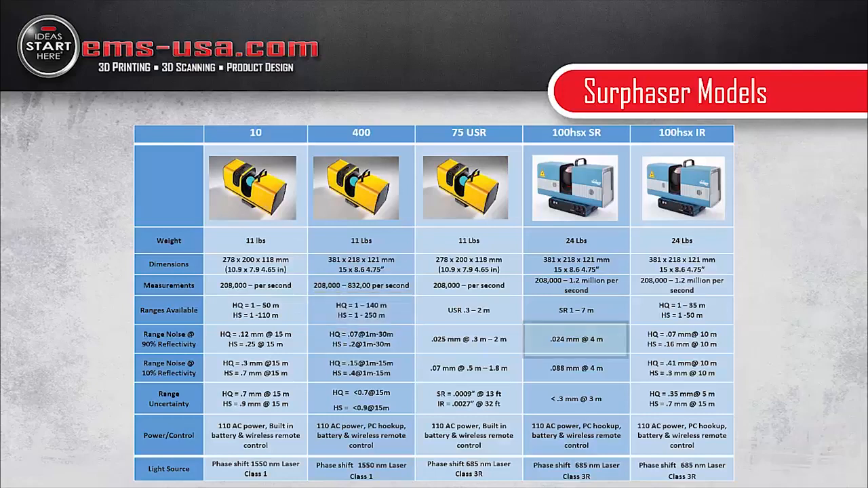And the key thing back to the 100 series and even the 75 is, if you look at the accuracy, there is nothing else on the market in a hemispherical scanner that gets even close to the accuracy and the quality of data from the Surphaser. So looking at the SR, basically 24 microns at 4 meters. Now in English, that's about a thousandth of an inch at 13 feet. That's the accuracy of the scanner. So very, very high accuracy.